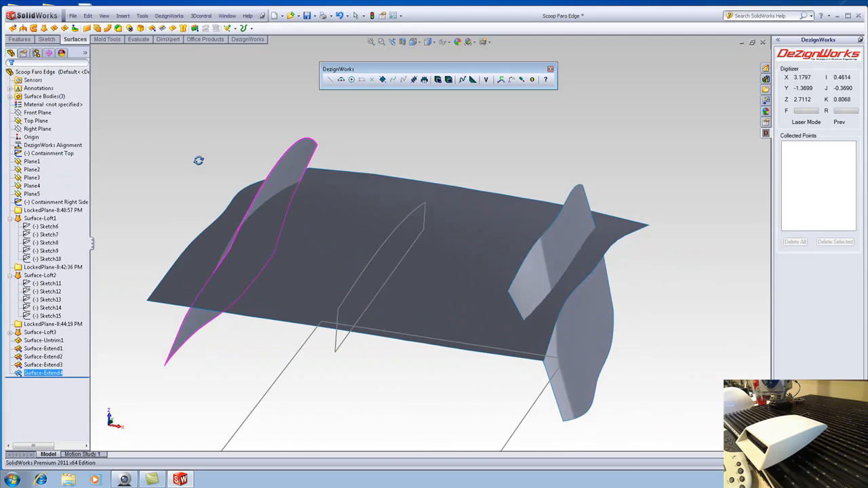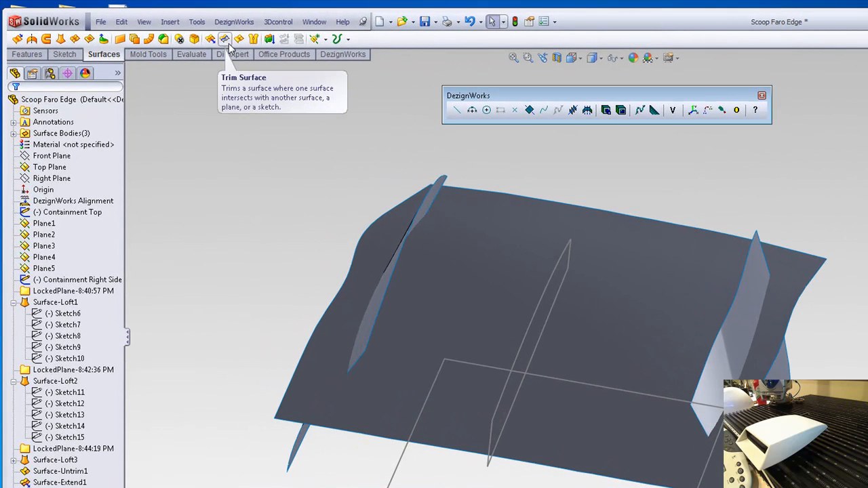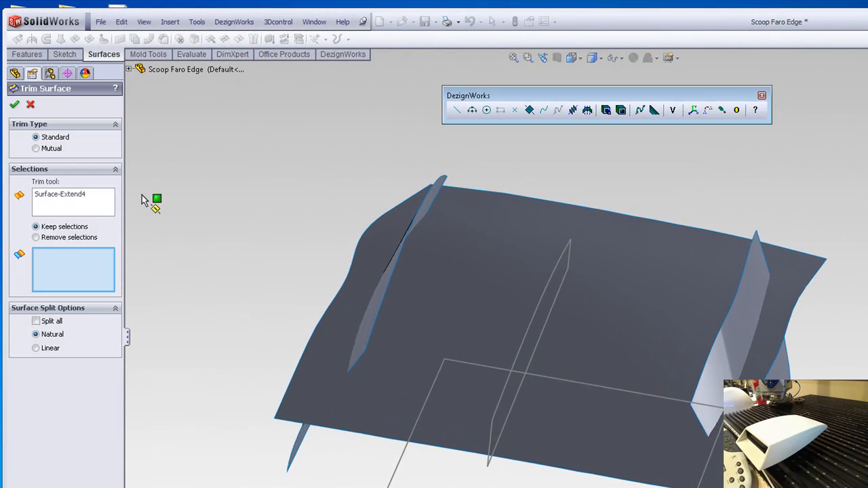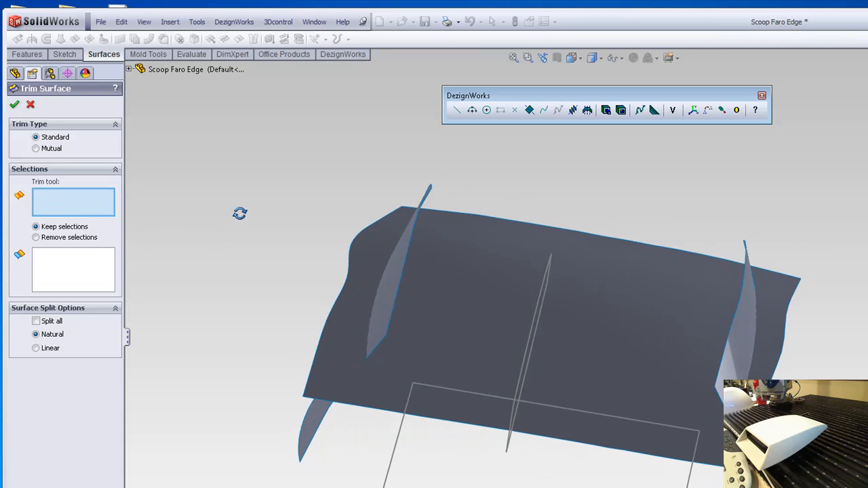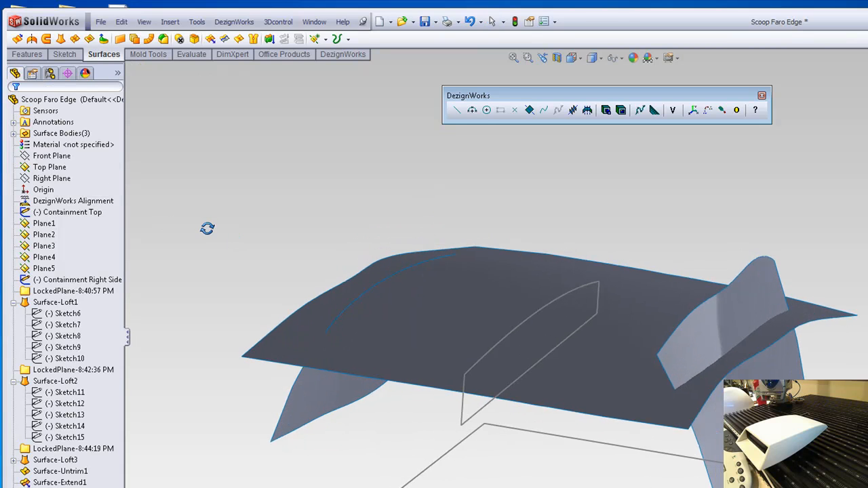Now we'll start finishing our model. We'll use the SOLIDWORKS trim tools to trim this. Our trim tool in this case would be this, and we'll say we want to keep this side. And we'll repeat on the other side.